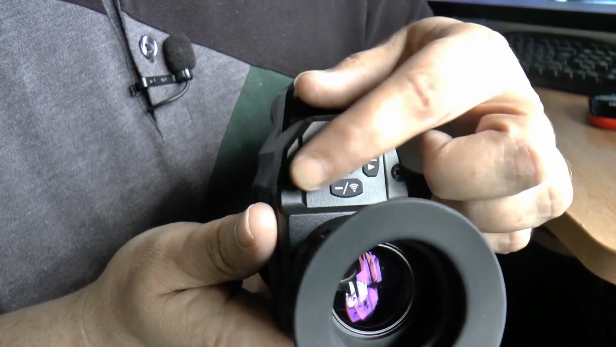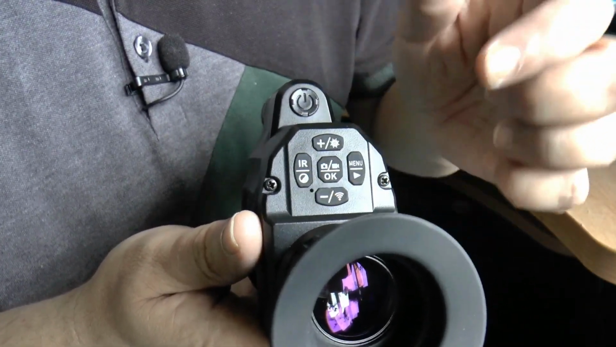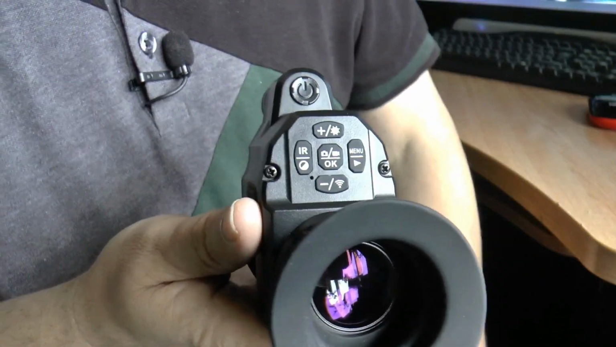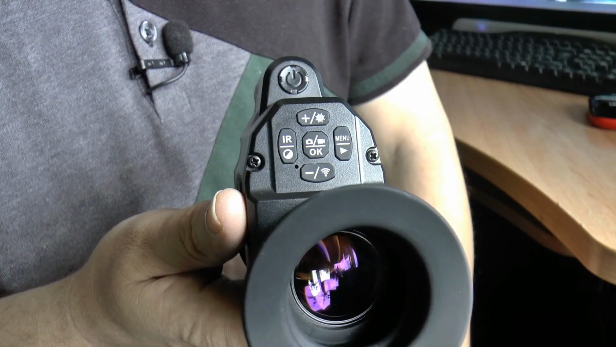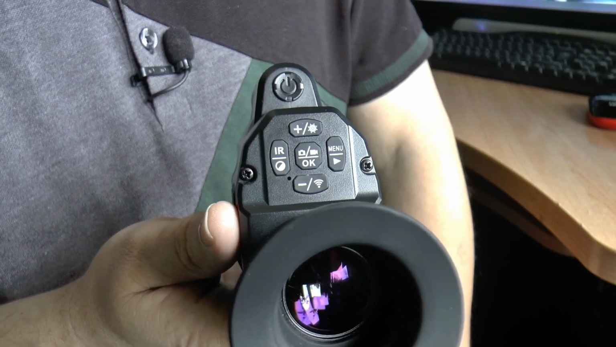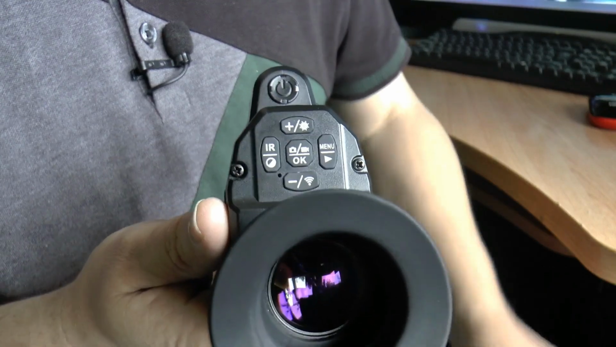The others, these four here, can be used as up, down, left and right, if you're on a menu that you can scroll through. Unfortunately I can't show you the menu because for some reason the menu doesn't come up when you are in record mode, but hey ho.